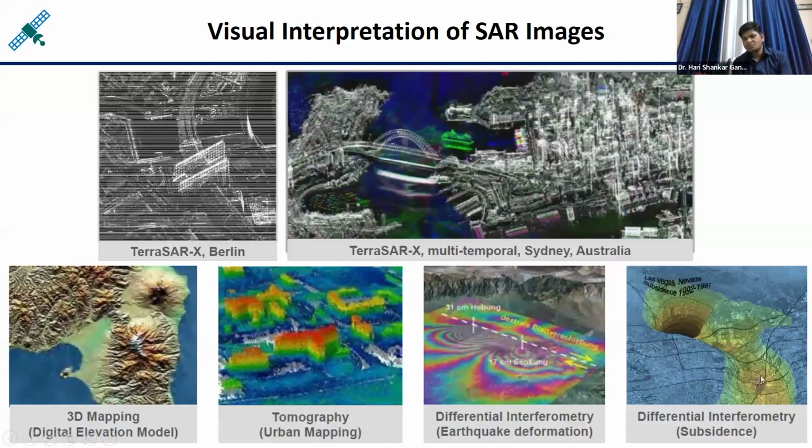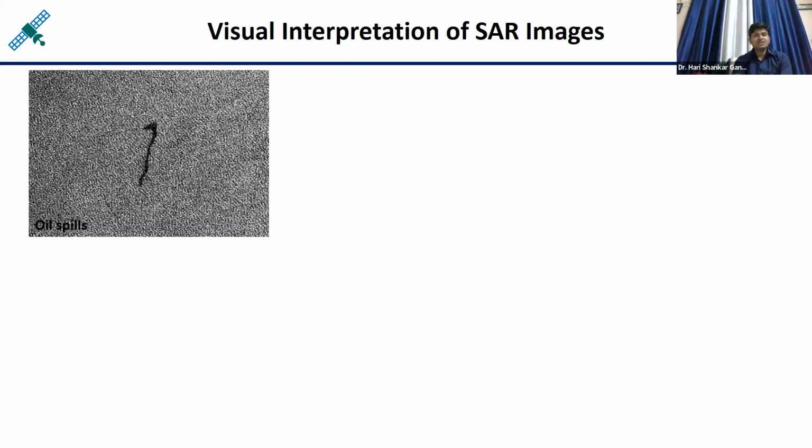So here you can see this portion is going to subside, so the subsidence patch is very clearly visible in the radar derived outputs. Here you can see this is the oil spill in the ocean. In the ocean, in most places the zigzag response is there, but wherever the oil is there, that oil spill is very clearly visible in the SAR images. But this you cannot observe in the optical images.